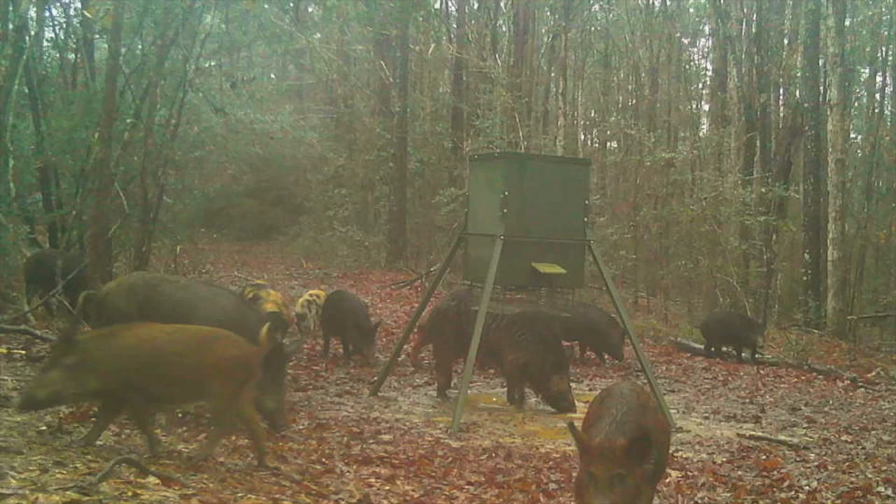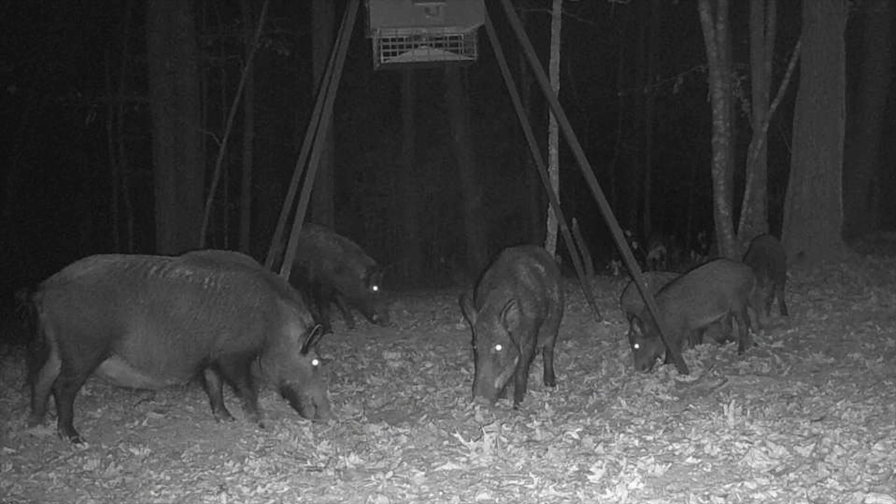I'm going to quickly set the stage for this hunt. Now, I deer hunt out here in East Texas, and I have had a bunch of hogs move onto the land where I deer hunt since mid-November when we were last out there seriously hunting the place. I have had hogs pretty regularly appearing on cameras since then, and I decided to make a trip out there to thin them out a bit.